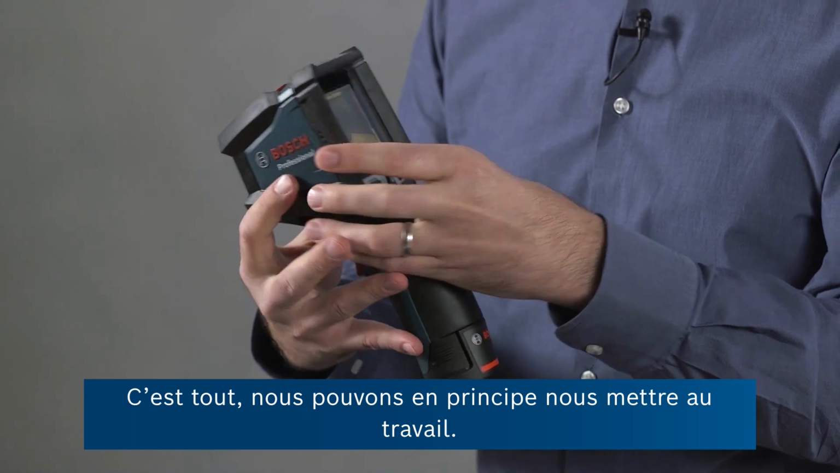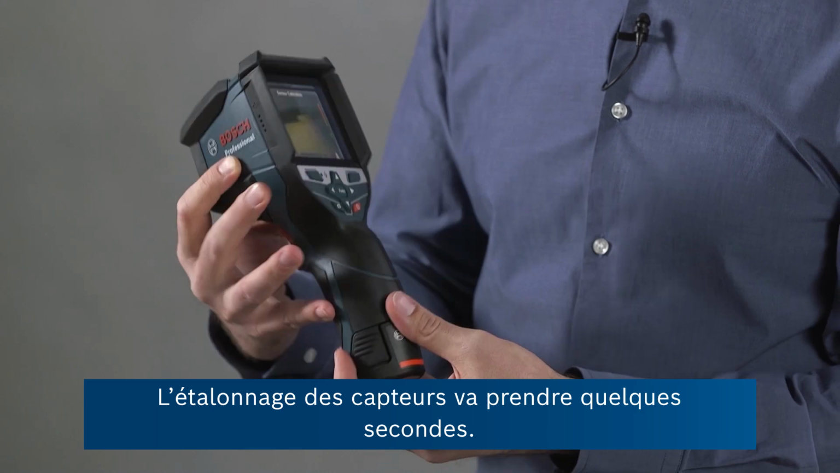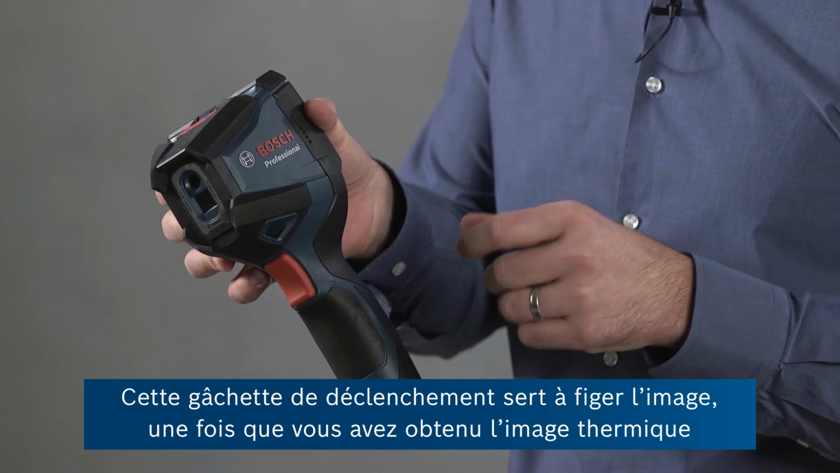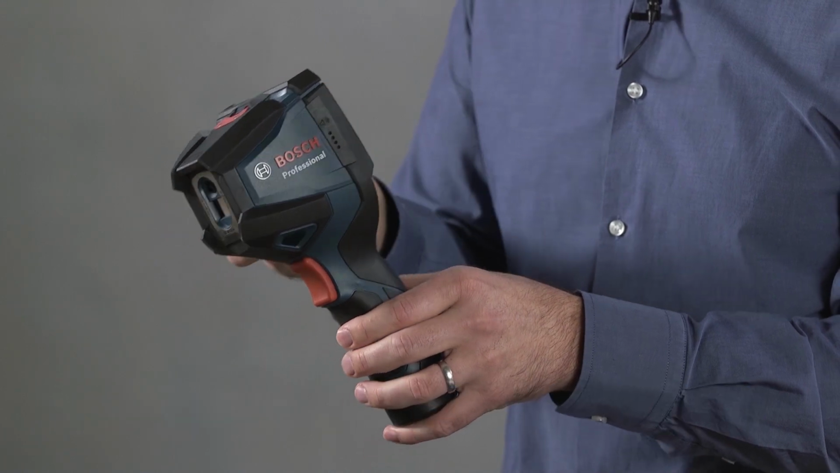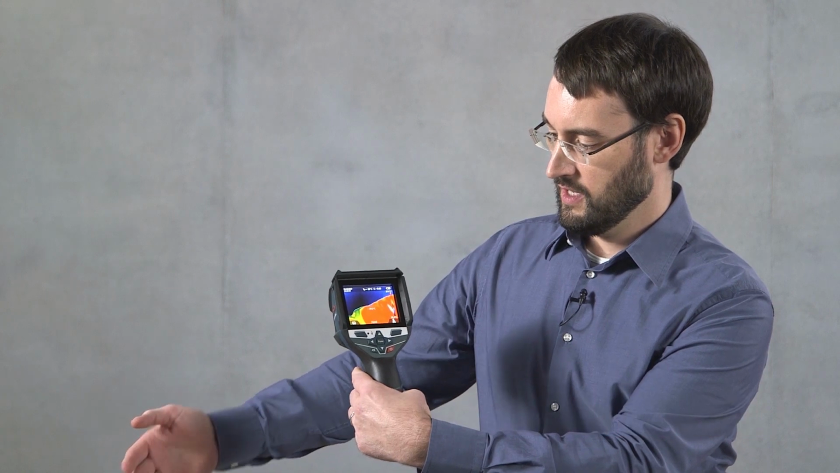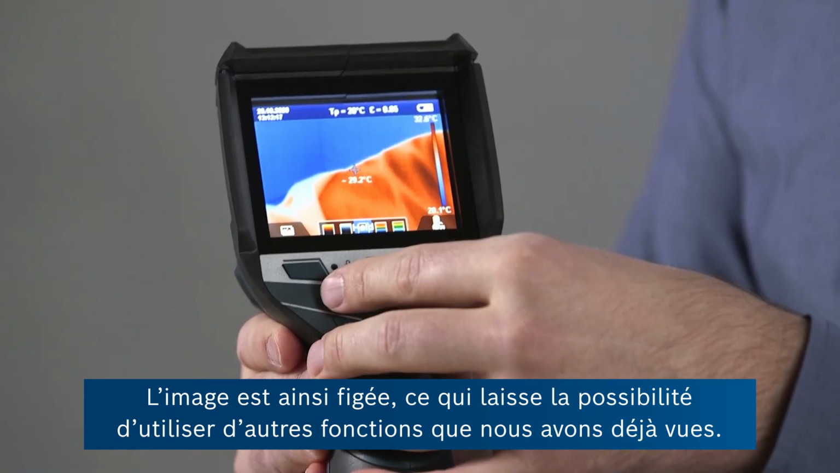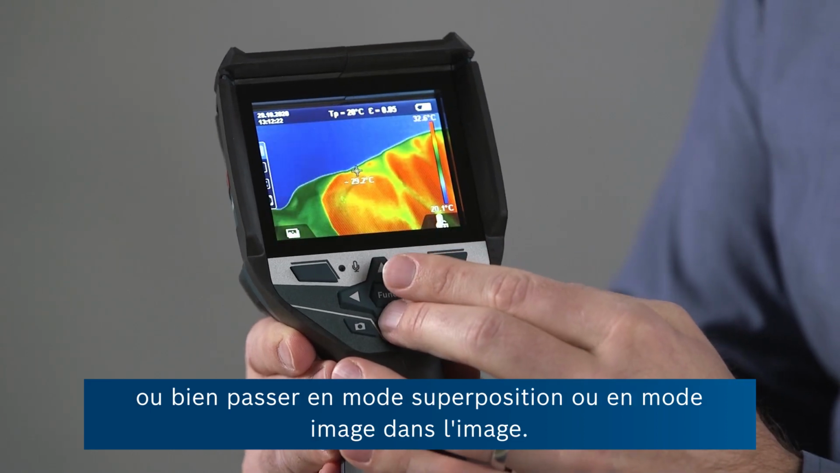Now in principle, we can already start our thermal imaging. It'll take a second for the sensors to calibrate, so I'll show you the trigger function first. This trigger button can be used to freeze the image once you've acquired the thermal image you actually want to take a picture of. So let's do this now. I'll press the trigger, and then the screen says hold, so the image is frozen, and this gives us the opportunity to use the other functions we've already seen,